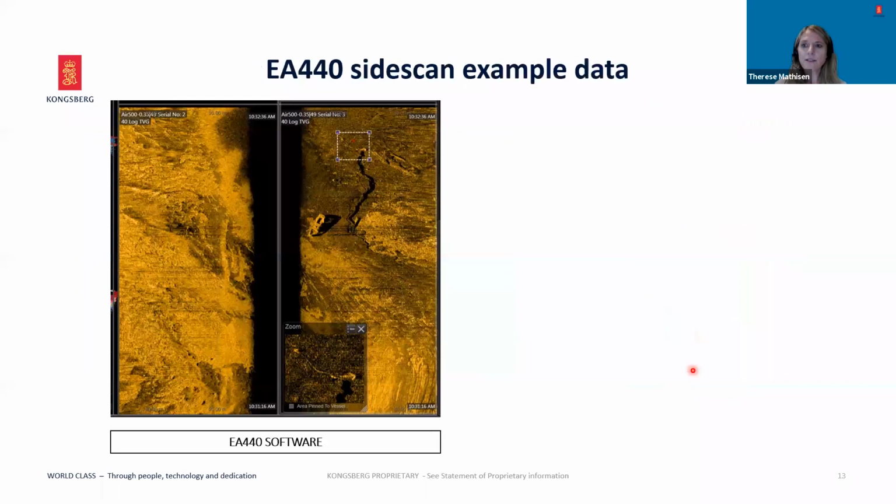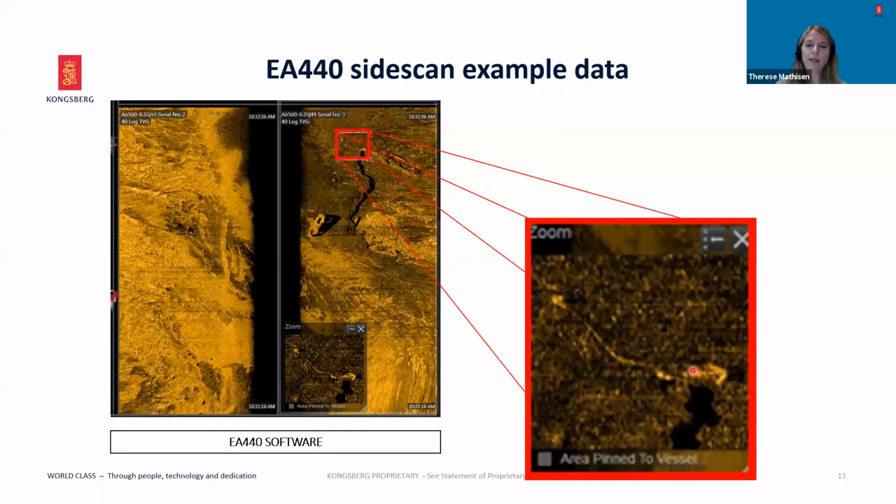The interpretation and understanding of SIDESCAN sonar images is quite intuitive. The images are high resolution, and it's easy to tell directly in real time if there are objects of interest on the seabed. Any findings may be marked in real time by the EA software, such as shown here, where an anchor is identified. The software will store all raw data. You can also output the raw data to a third-party system that you may be using, or you can export via well-known export formats such as XTF.